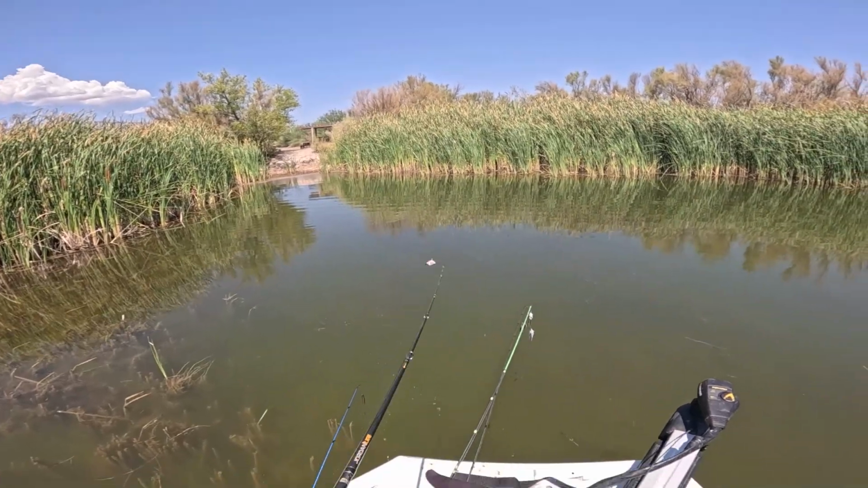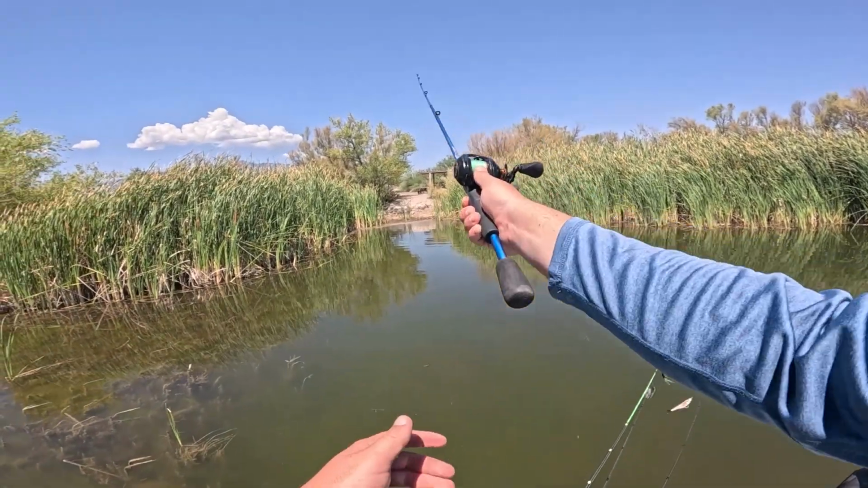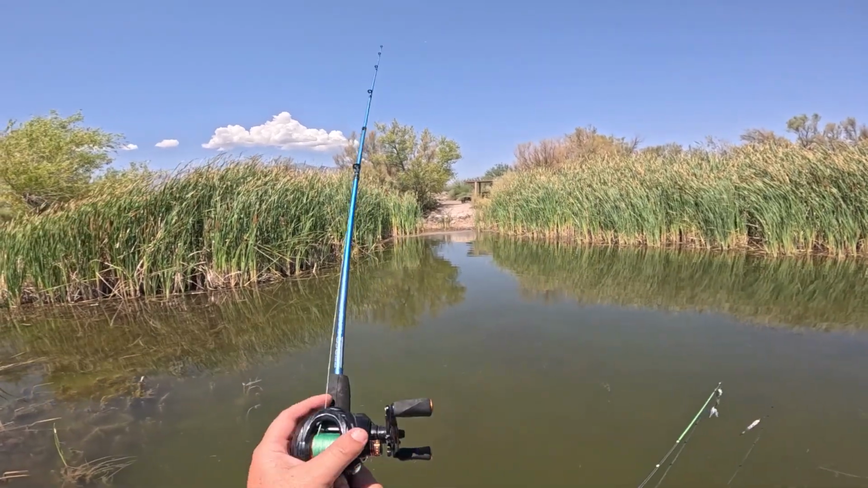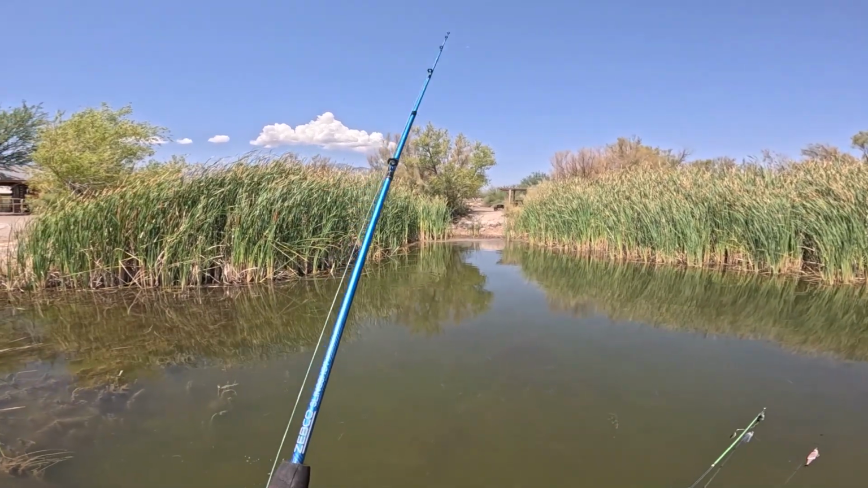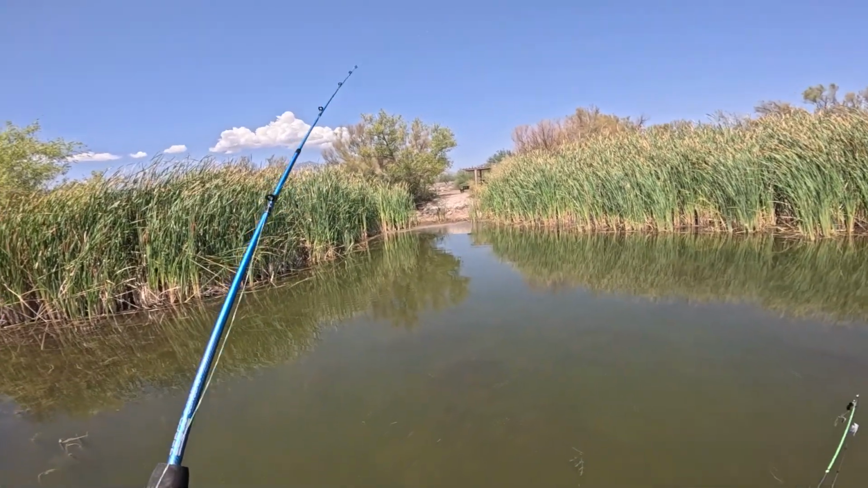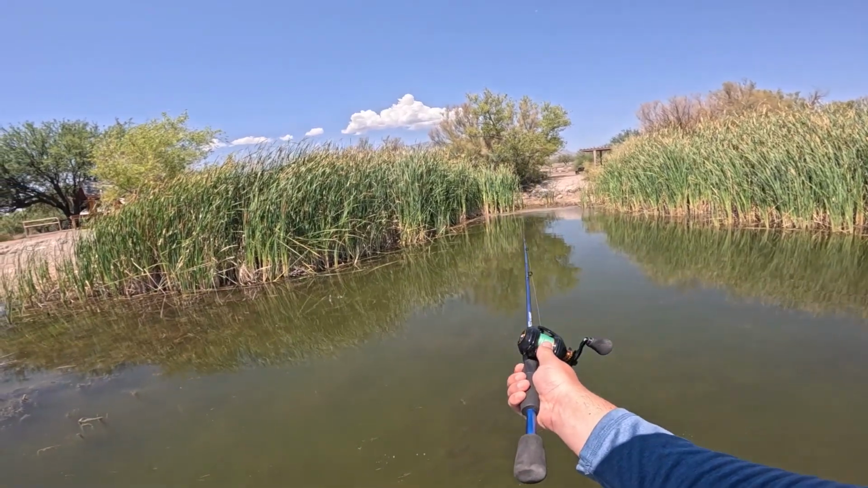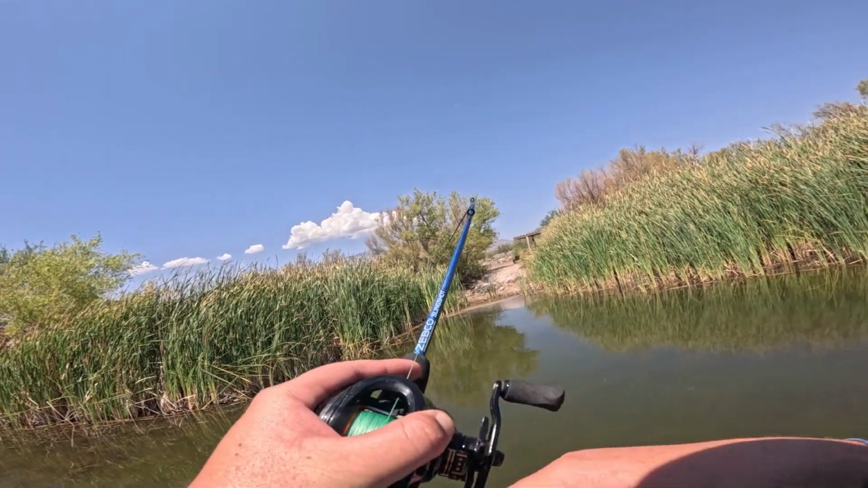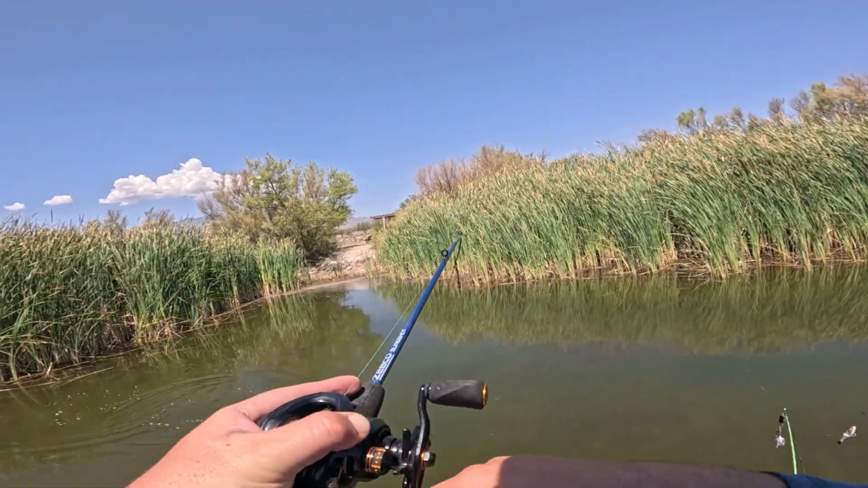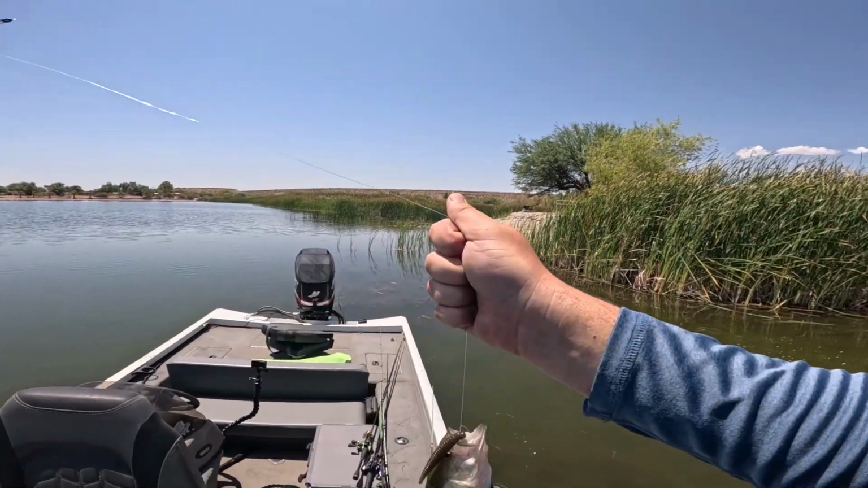Fish up there. Man, that one smoked it right off the top.